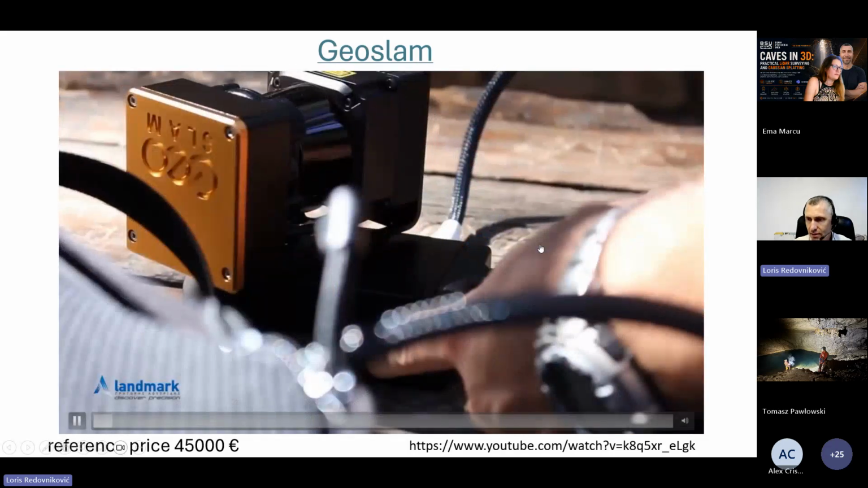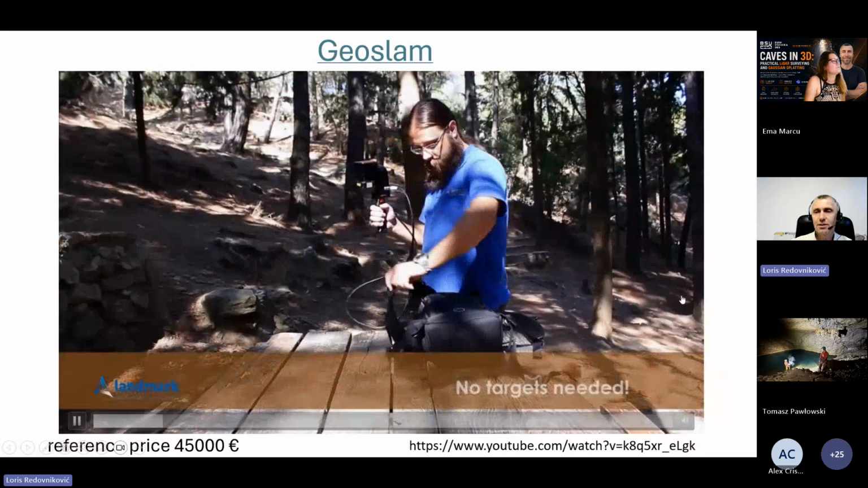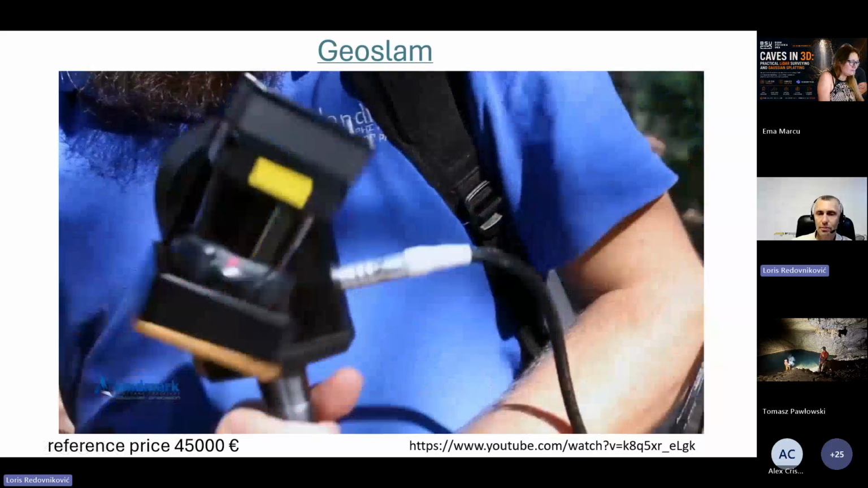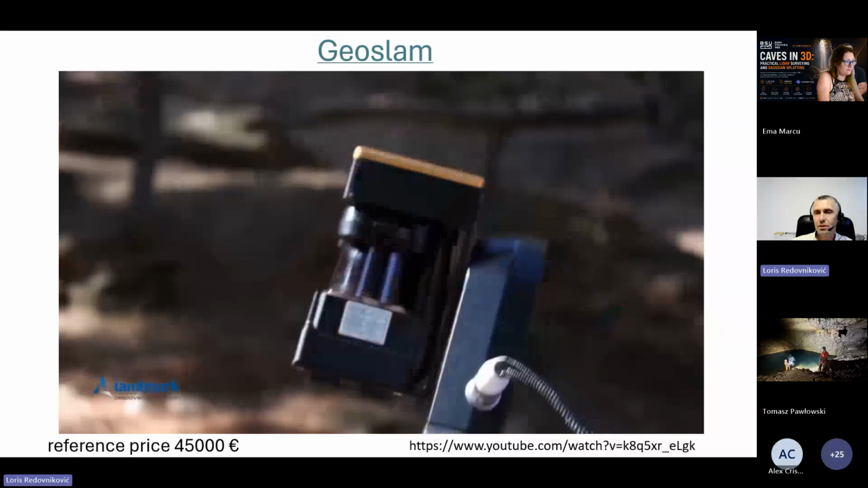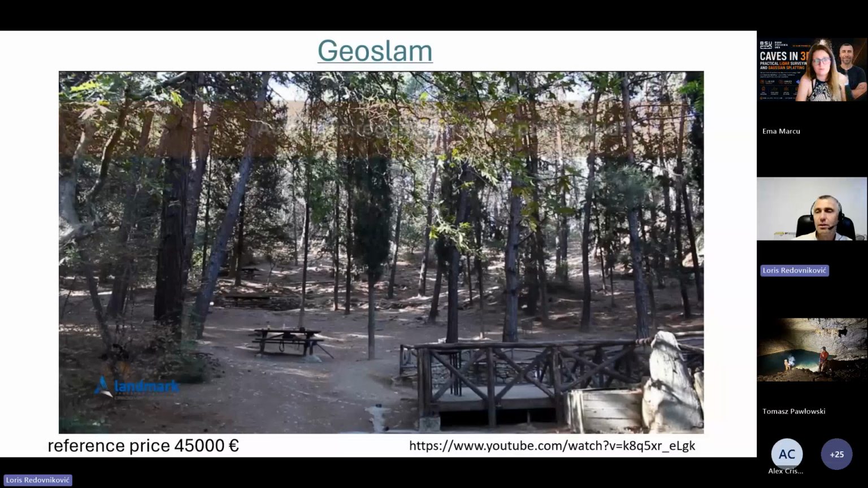So here you can see why I was so excited. You can use this backpack and use this technology and only walk through the cave or everything you need to document.